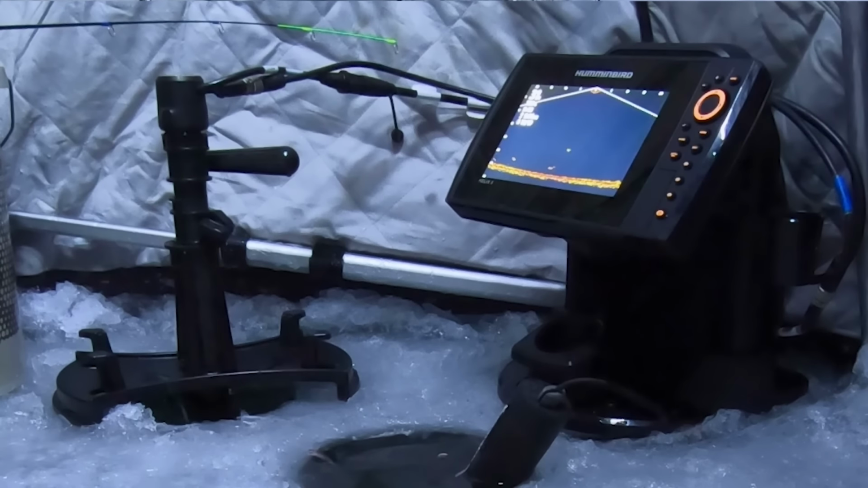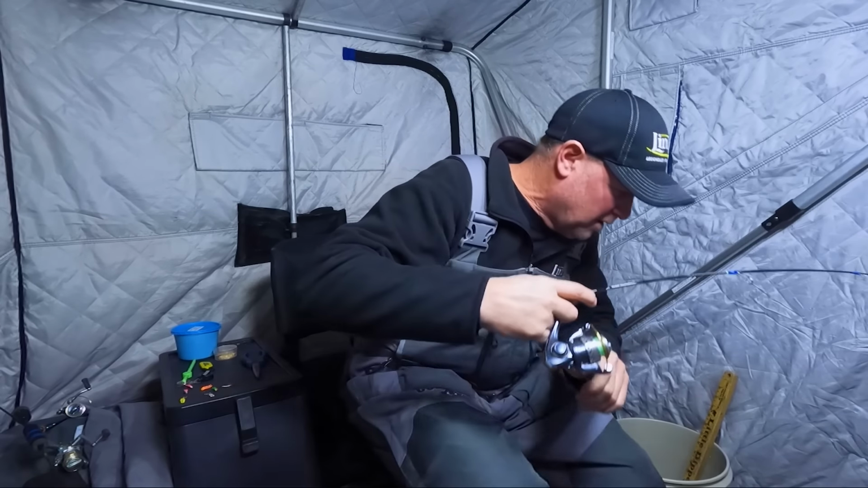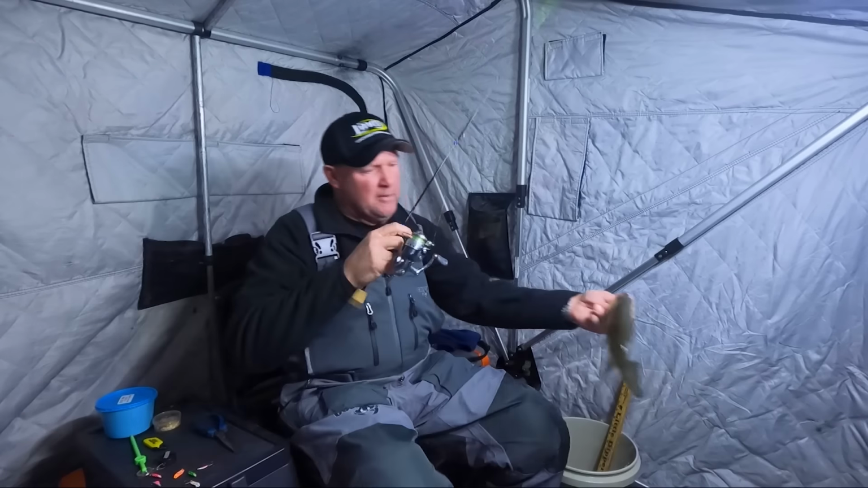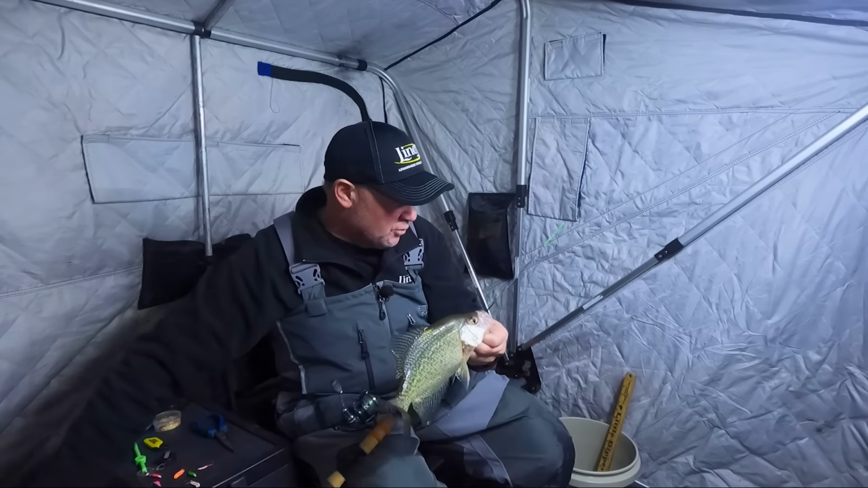When you get two of them in here together like that, I'll tell you what, sooner or later you're going to get one of them to bite. And I actually got them both to bite. That one there, dynamite fish, perfect fish. That is exactly what we're hunting.